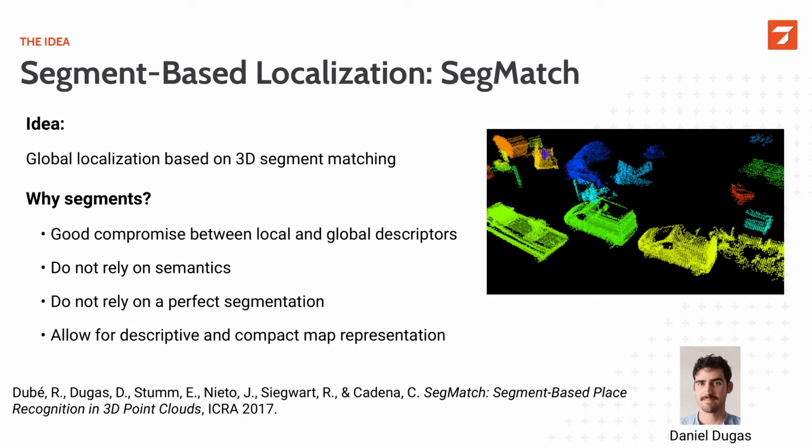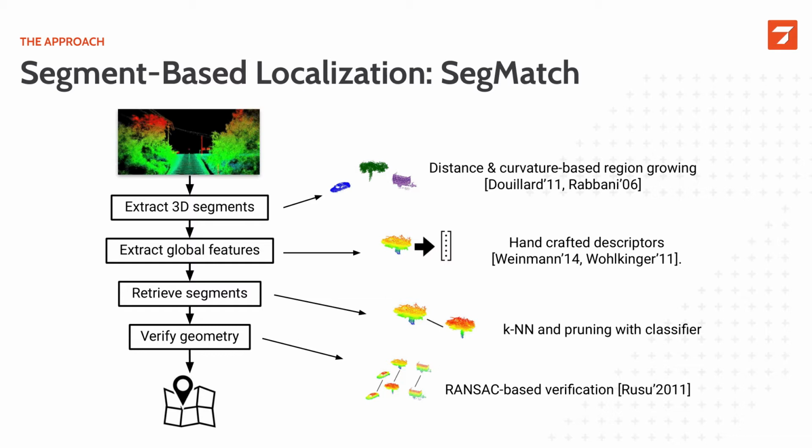So why would we use segments? Well, first of all, we believe that they can offer a good compromise between local and global descriptors. Using segments, we do not rely on semantics, which means on the presence of known objects in the scene. We also do not rely on a perfect segmentation, so even if two objects are segmented together, our algorithm can still work. And finally, as we will see later, the segment-based approach allows us to create a compact and descriptive map representation.